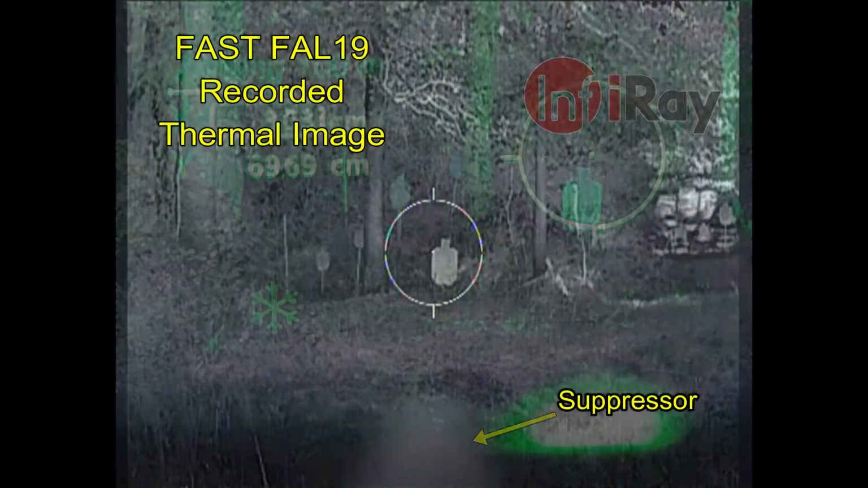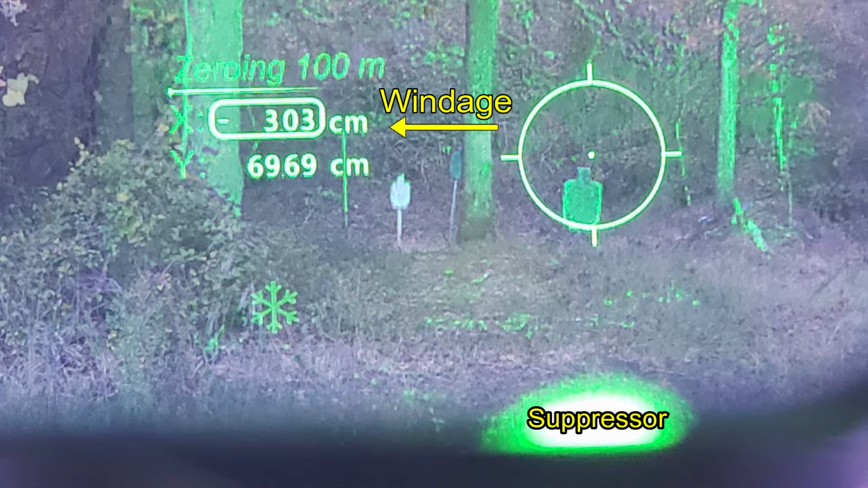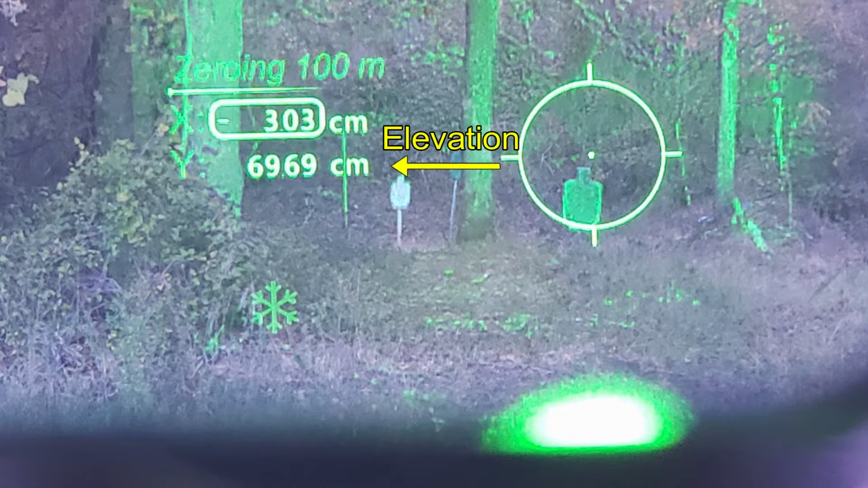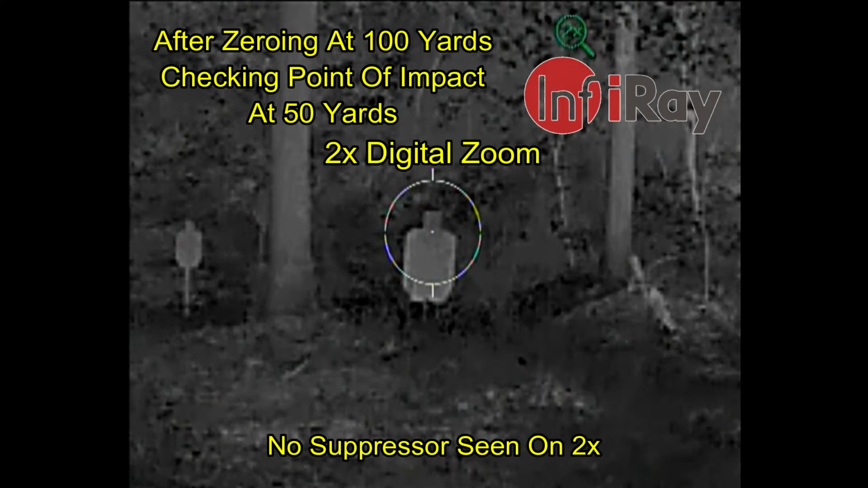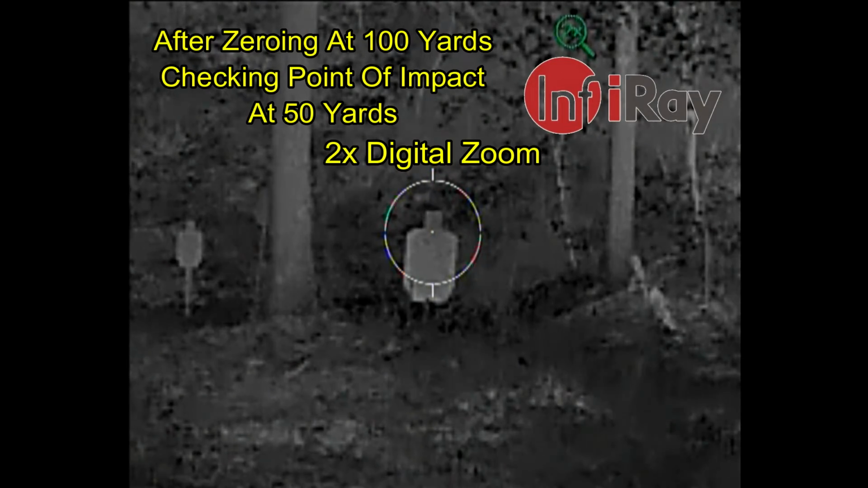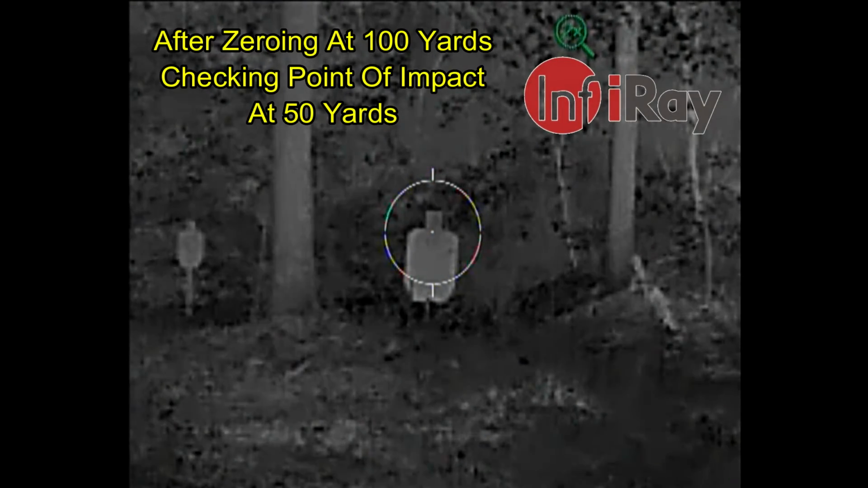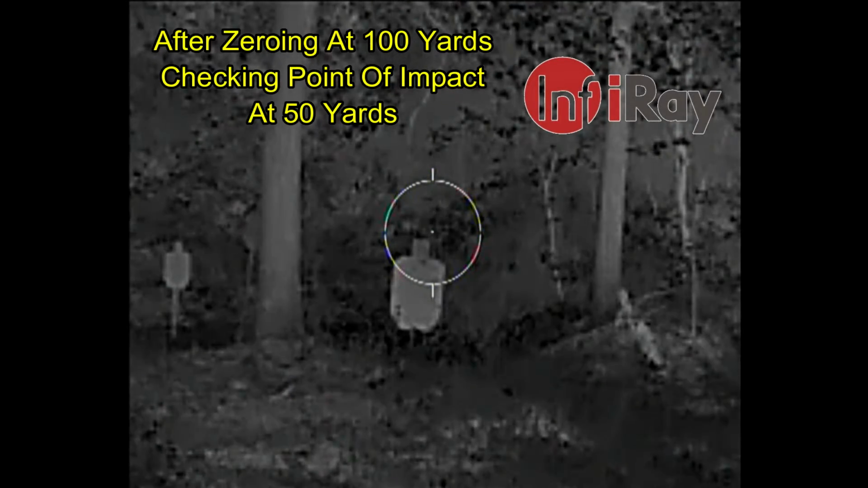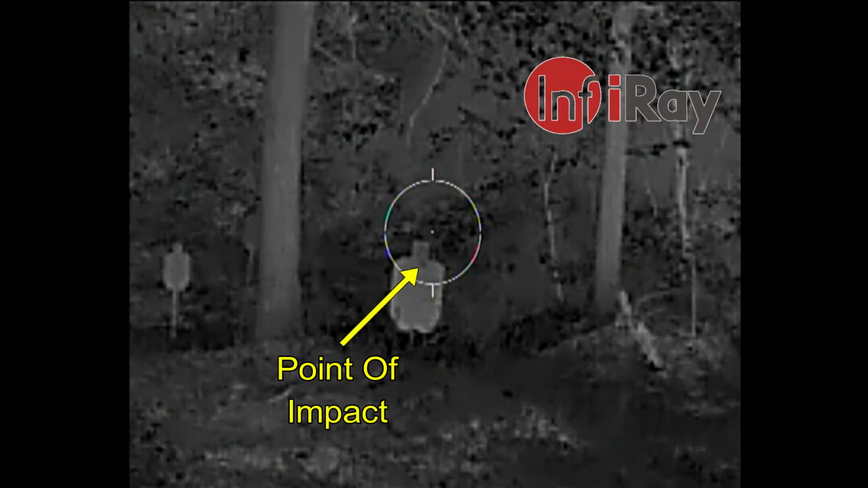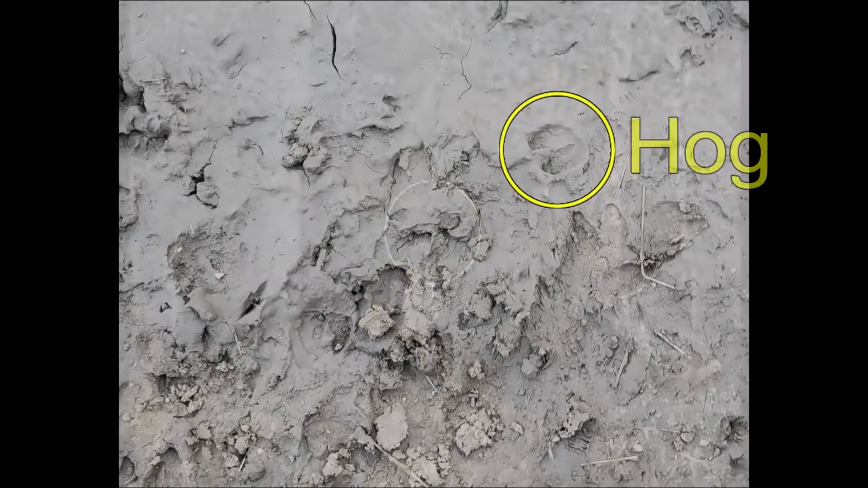Eventually I got sighted in here, then at 100 yards I was only about 3 centimeters off for windage and almost 70 centimeters off for elevation, but the sight handled it. Now I'm back at 50 yards to check my point of impact, and I've zoomed in the 2x digital zoom. Here we go. And that shot was just slightly off, about an inch low and an inch off to the right, and I will make a change to that, and I'm ready to go hunt.